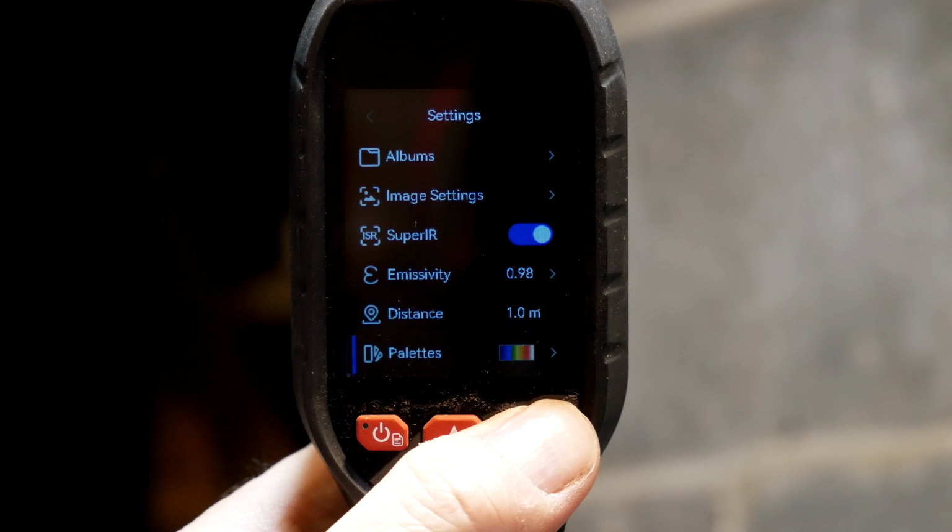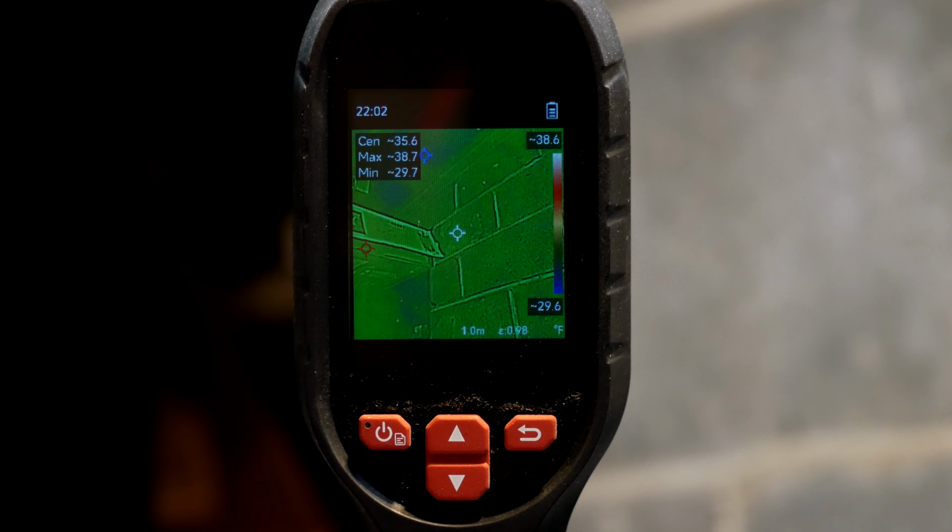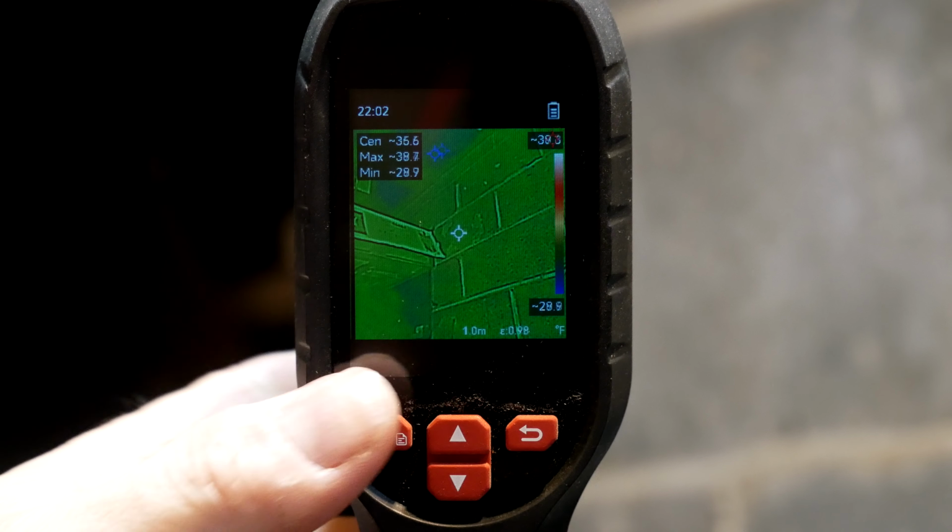Rainbow. So now you got rainbow set. And it shows you the color gradient on the right, so you know that white is the hottest and blue, purple probably is the coldest.